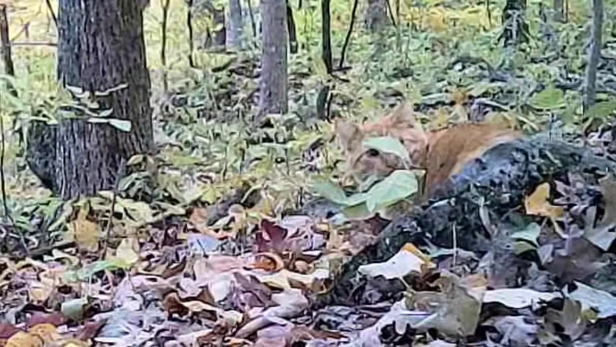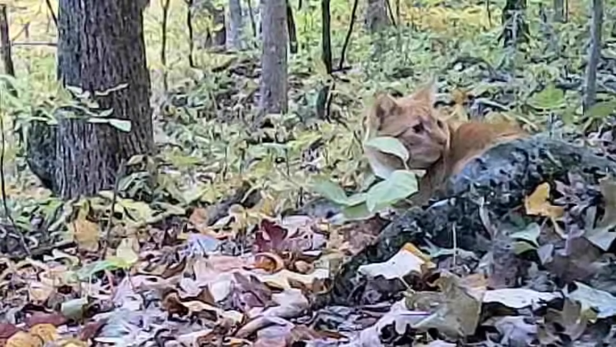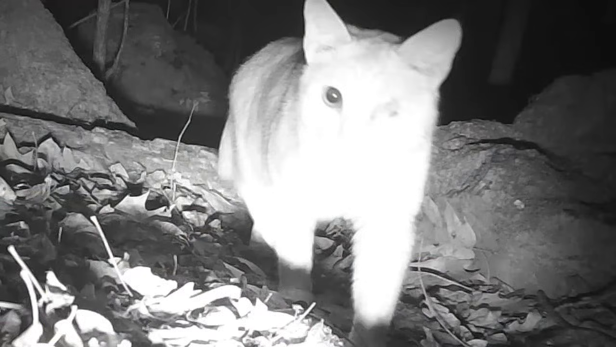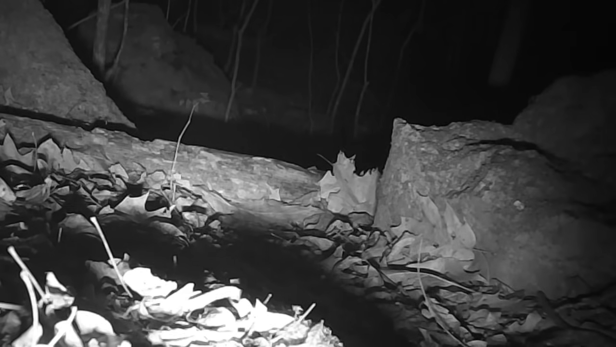He just lays here. I've tried everywhere in the world to catch this cat and take it home, but he won't have that. No way. There's a good picture of that one eye. He had both eyes when he first came in here, but one of these animals, I guess, scratched it out or something.